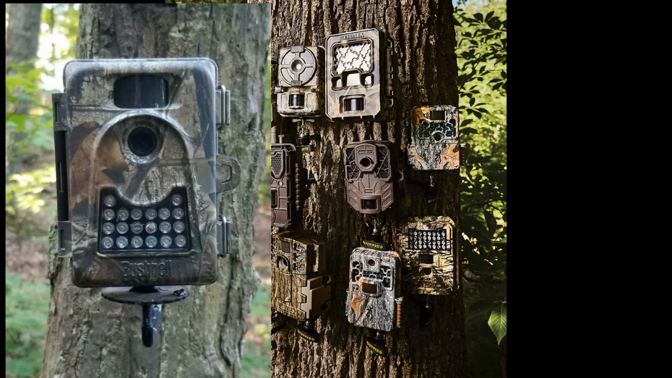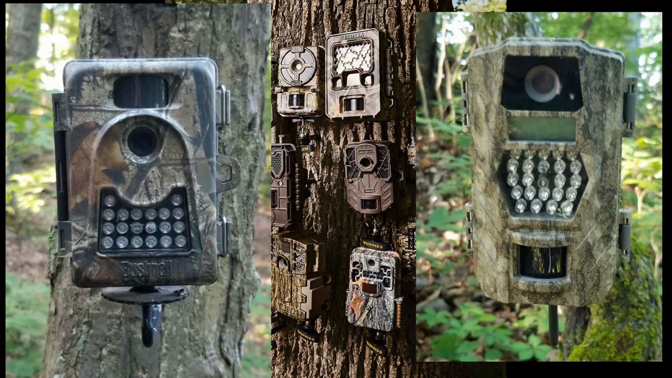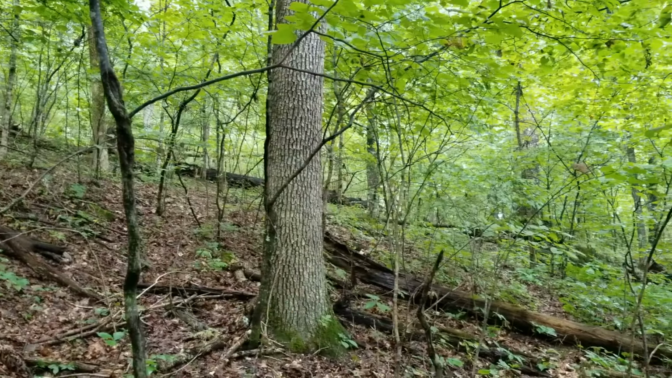And what I'm going to show you here is just some old cheap ones. They work just fine, take good pictures and videos. This is an old Bushnell. Here's an old Tasco. This Tasco don't cost $30 to $40, according to where you buy it.